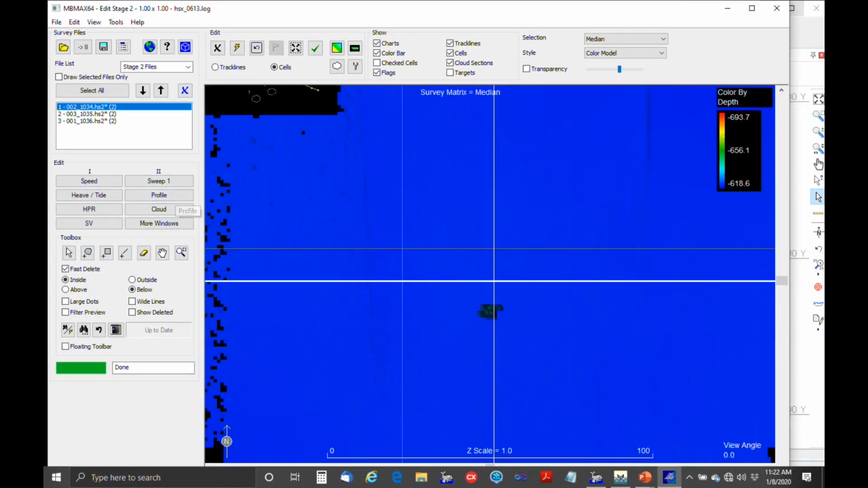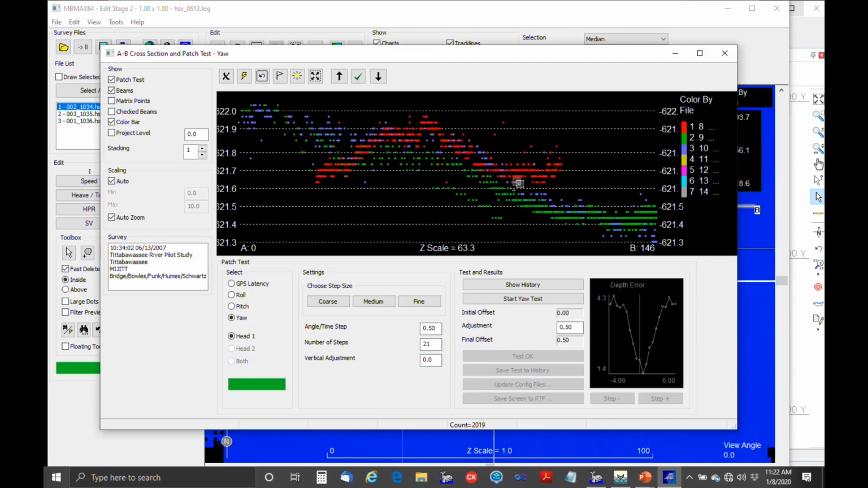And just going to take a cross section. And here we don't care about the pole so much. We're just trying to get the parking lot to line up. We're just looking at the backscatter from the parking lot. A roll test. Medium. Okay, there's the result there. Looks pretty good. So we'll test okay.